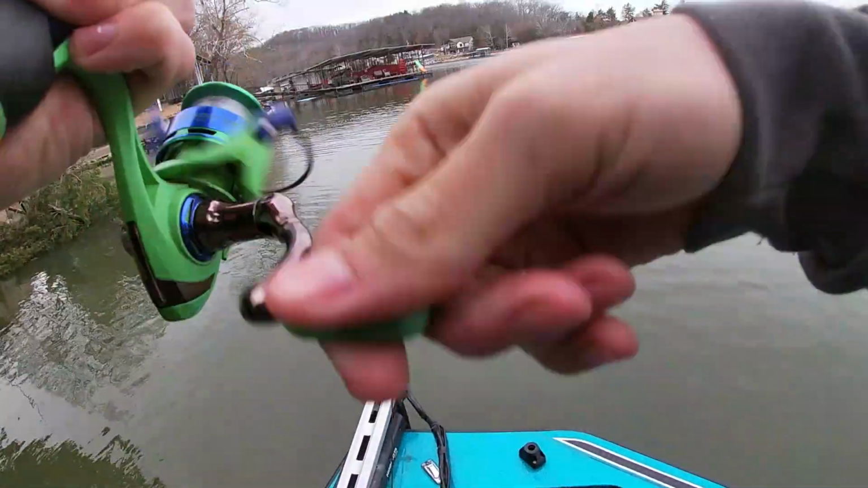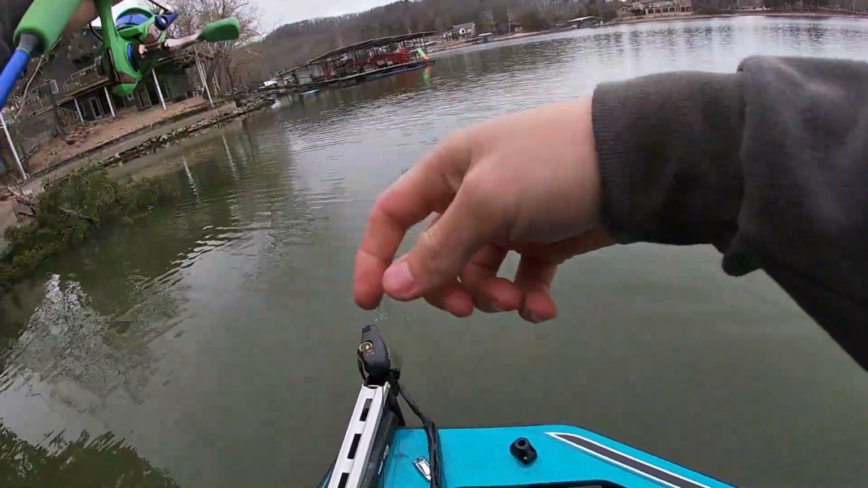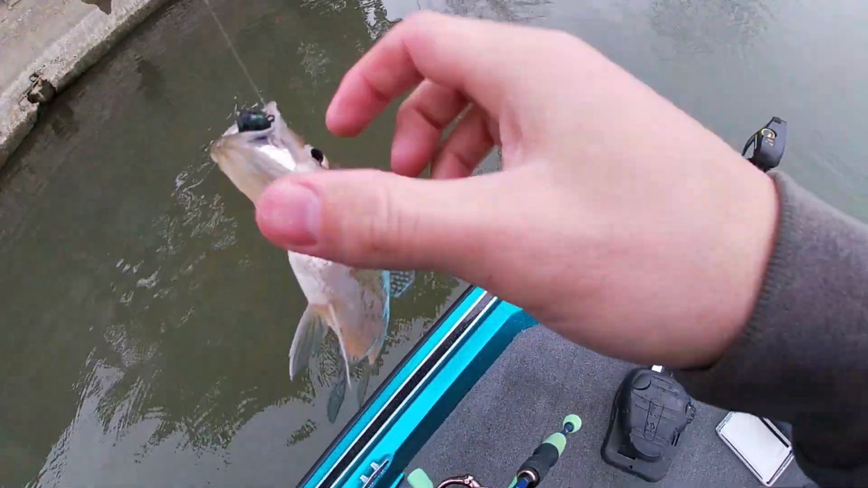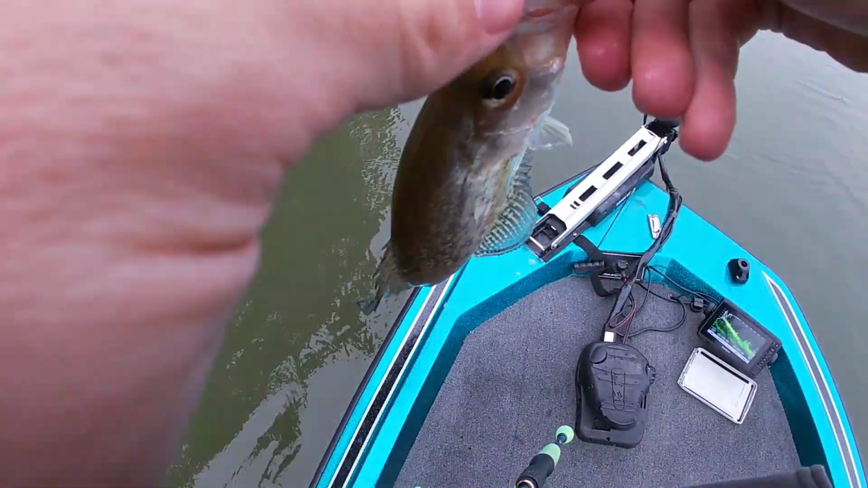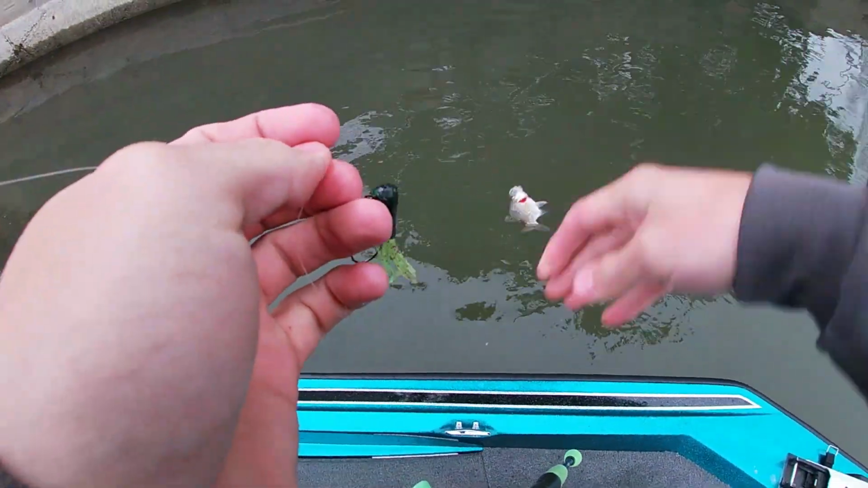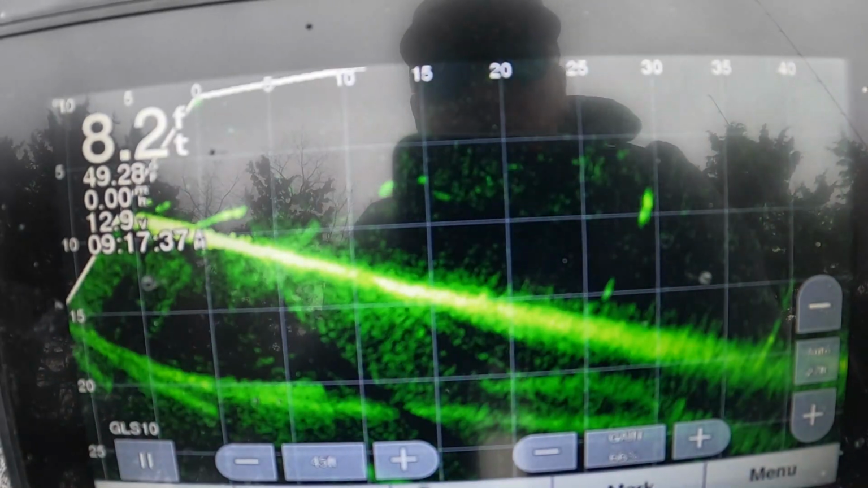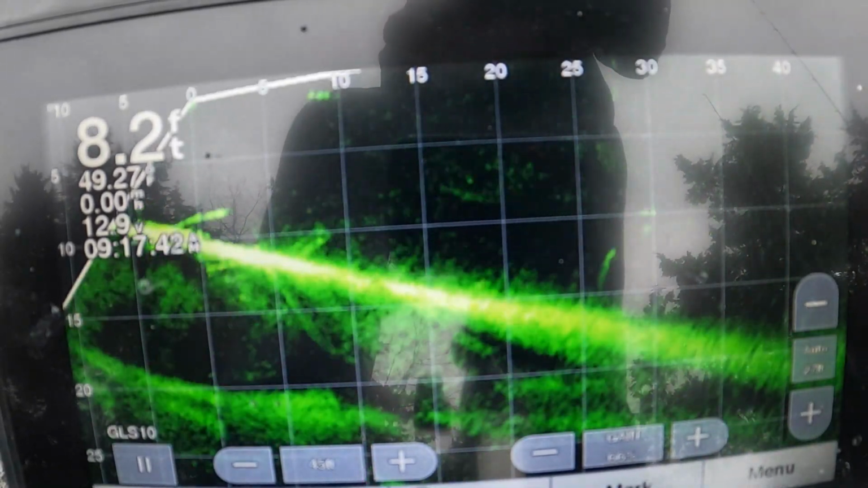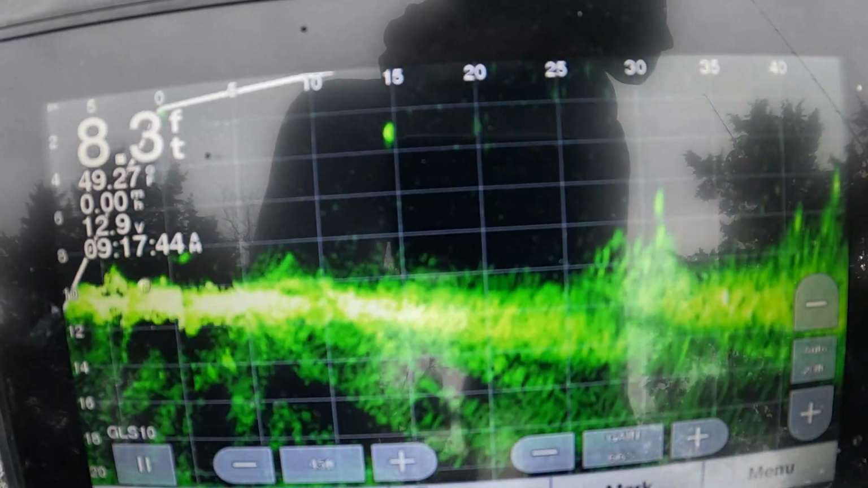Got him. Little guy. Not the size we're looking for there. There you guys can see what I'm seeing now. Let's find that school again on a brush pile down there. There they are, right there.